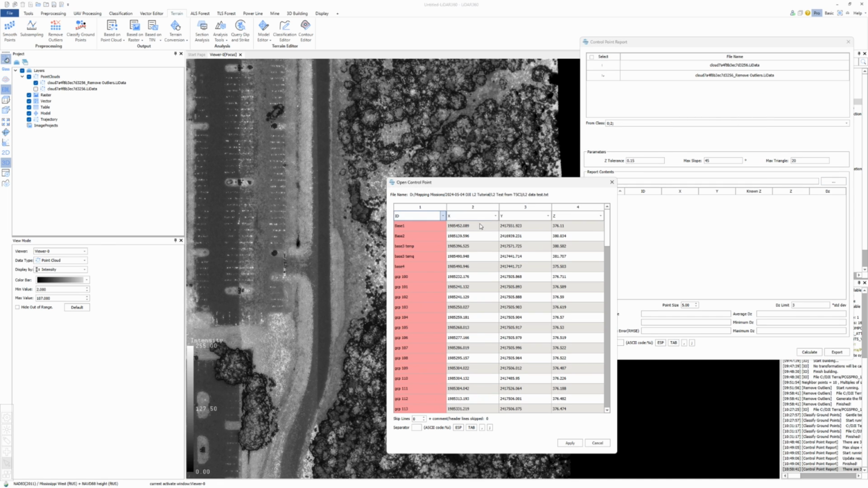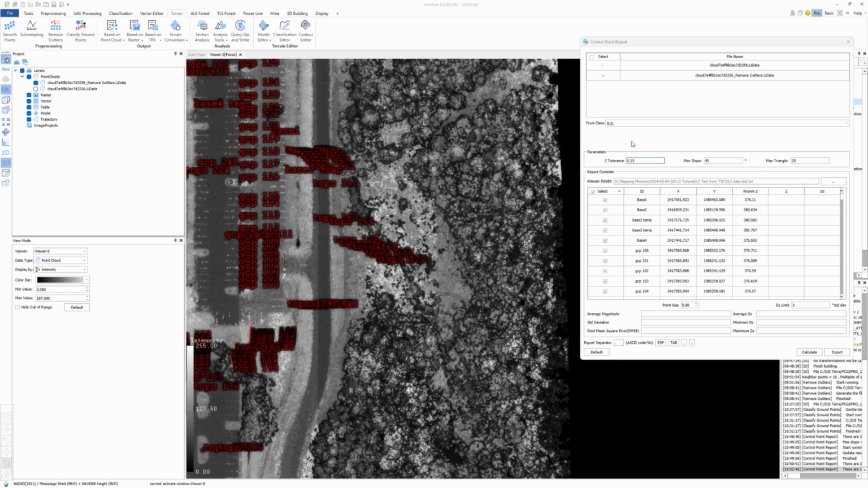Right there. Again, this is Y, X, and northern. Apply. And then I also want to only, again, use ground classified points right there. Now let's hit calculate.